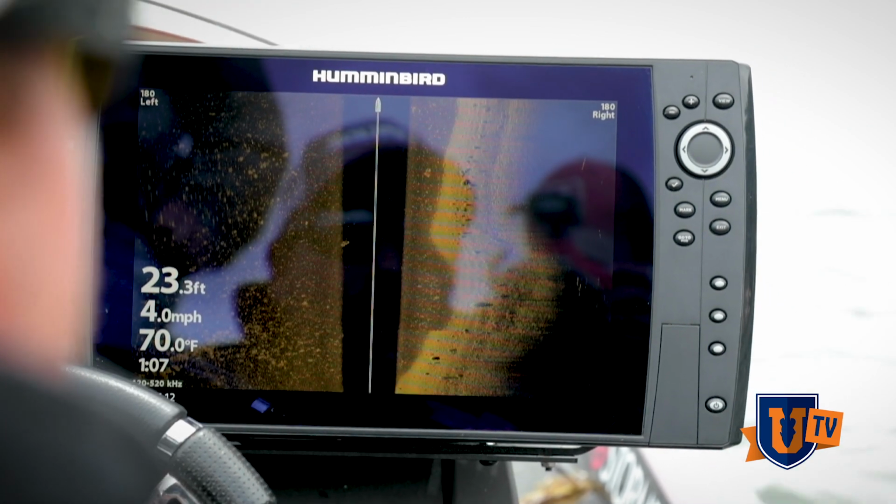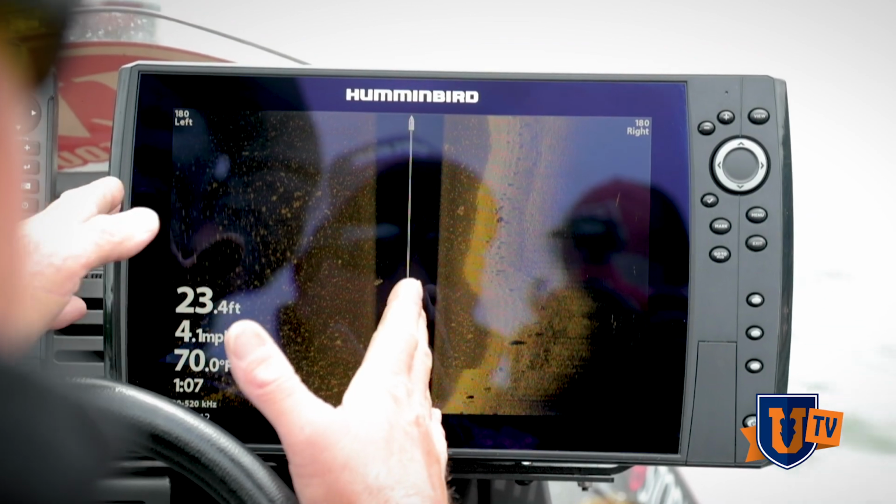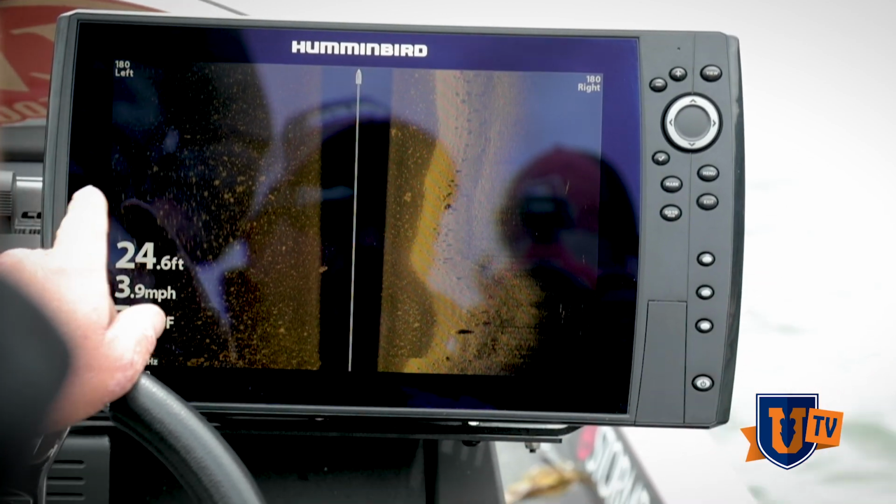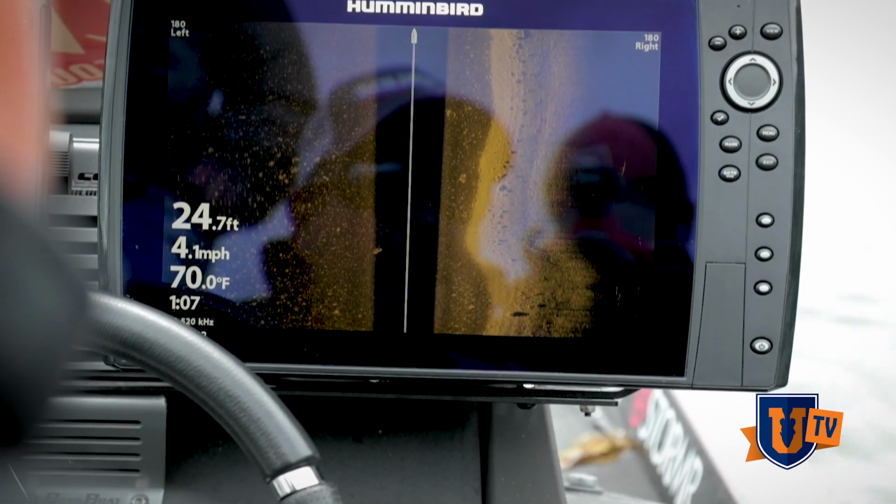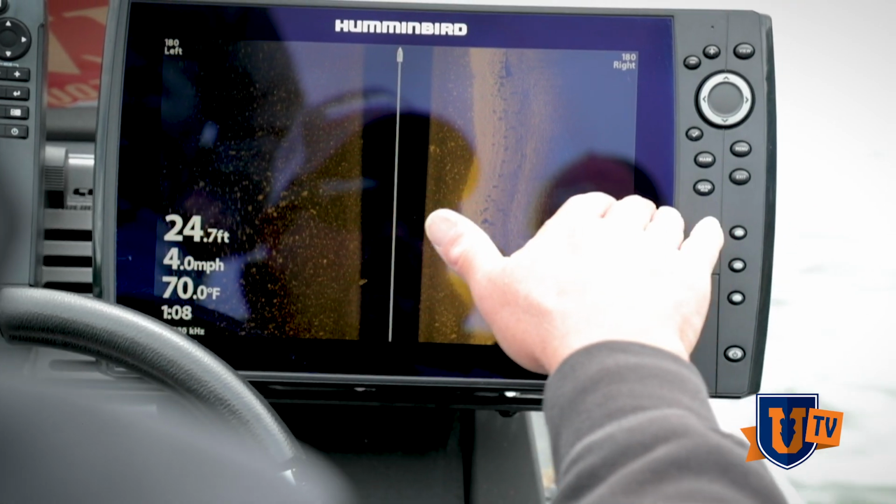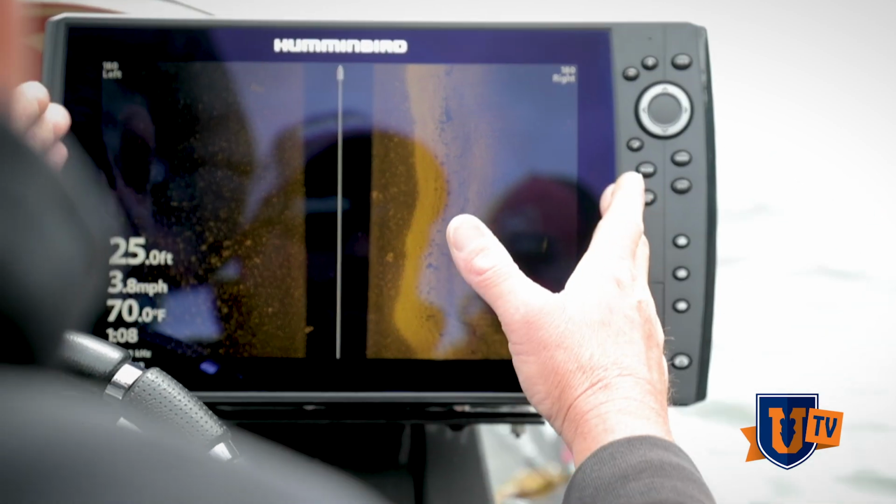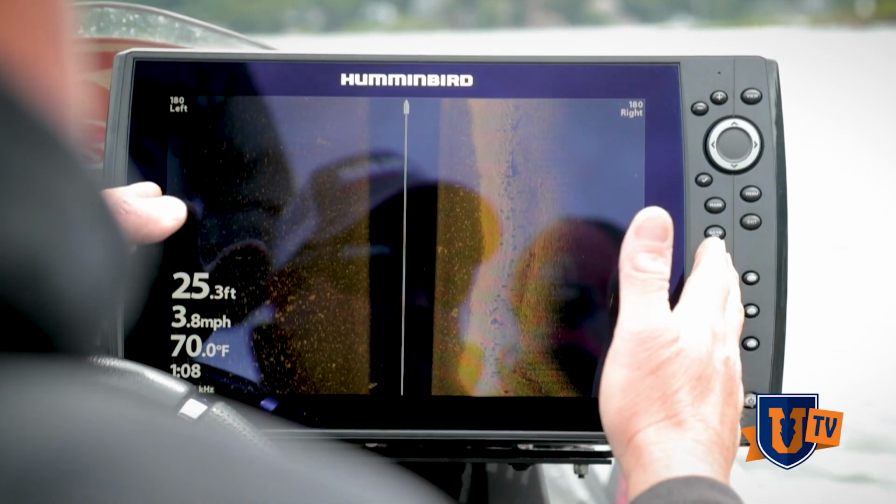When you're out here idling around looking for structure offshore on your side imaging, you can see right now I've got my screen set up where it's looking both ways. So this is the middle of my boat. I'm looking 180 feet right, 180 feet left. But a cool feature that Humminbird added a couple of years ago is a split screen. So I've got a split screen here and I can make the top half look left and the bottom half look right. So what that's doing, I've got a 12-inch screen right now and I'm looking at 360 feet on